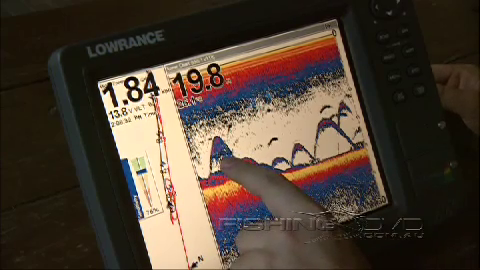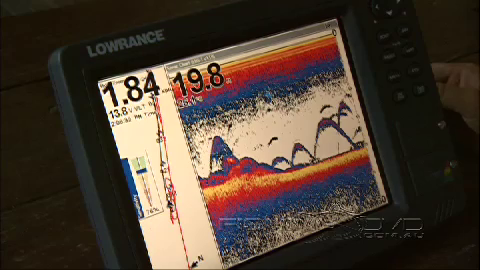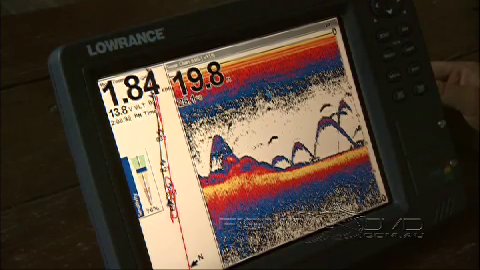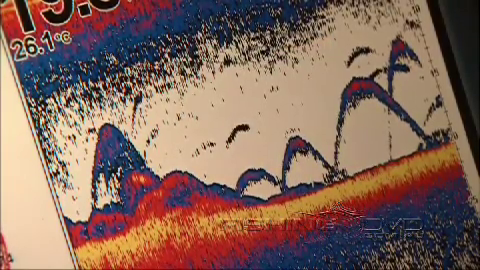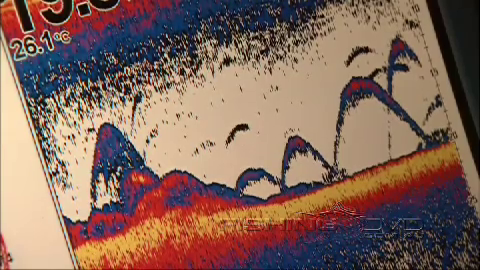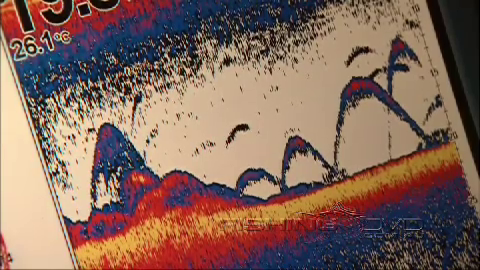There's a couple stacked on top of one another, sitting right on top of what I'd imagine would be a rock hump here. And this is a bit of a rock bottom, or a very hard bottom at the least, because you can see all the yellow as it comes through. And if you notice, and this is a classic illustration of what cone angle can do for you, you can see these fish arches that aren't very pronounced in the background.